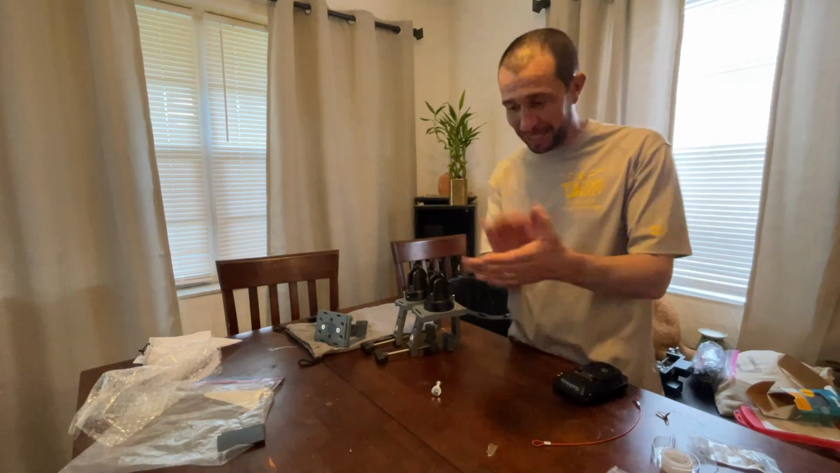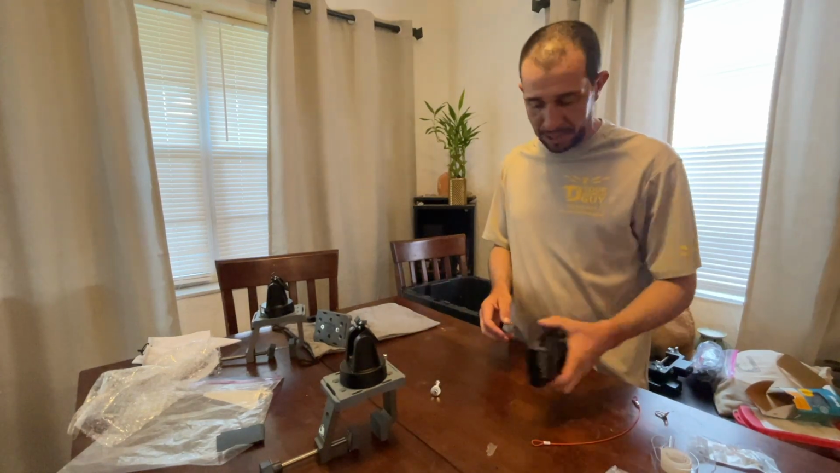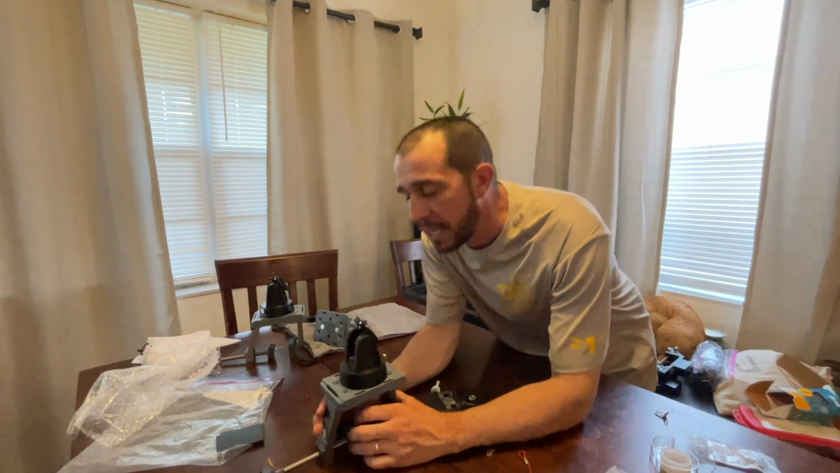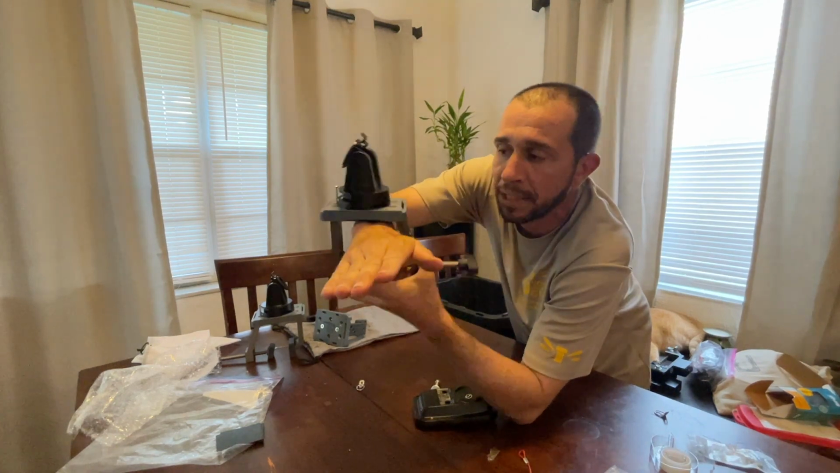We are getting closer to getting all this packed up. But before I go any further, I do want to do a few things here, a little modification to this. So, as you know, this is gonna sit on the lip of the boat like this.